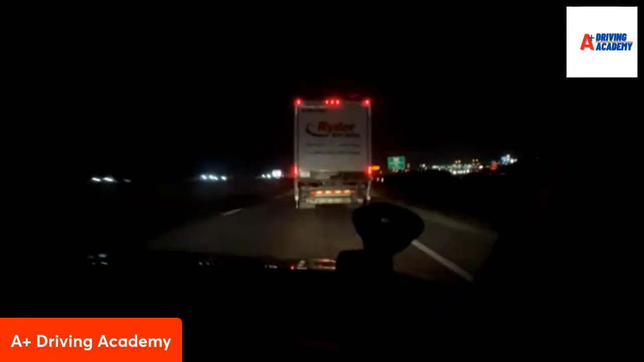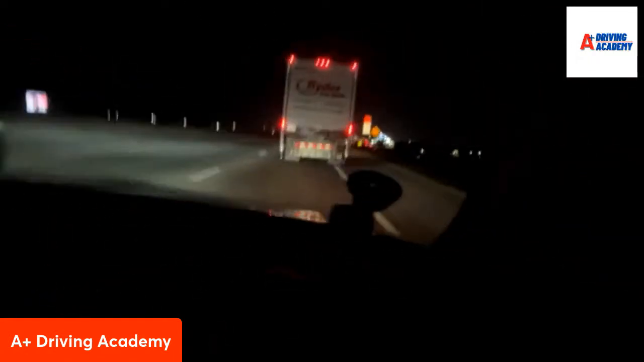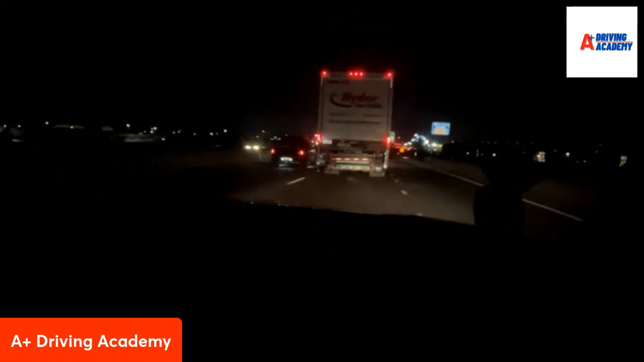On rare occasions, you'll have a big truck that gets in front of you. They operate differently. They're bigger. So once you're behind a big truck, you want to give more space because you can't see the signs. You'll miss your sign. And I'm not going to tell you if you miss it. Good job.